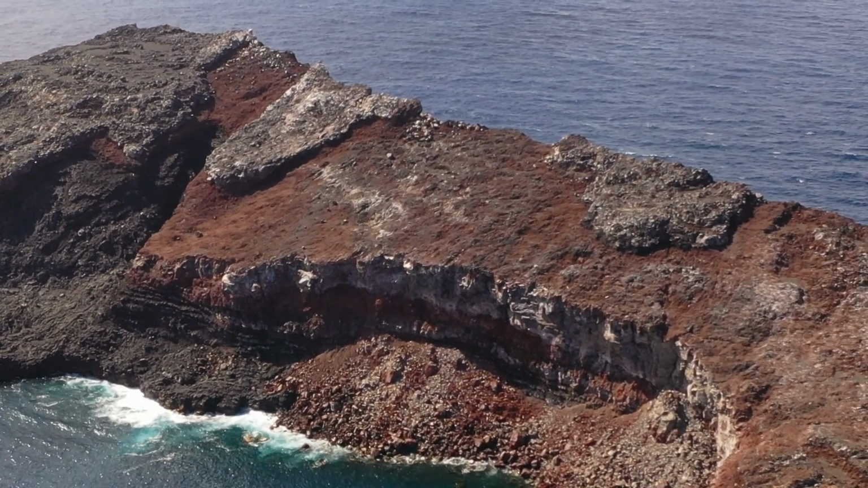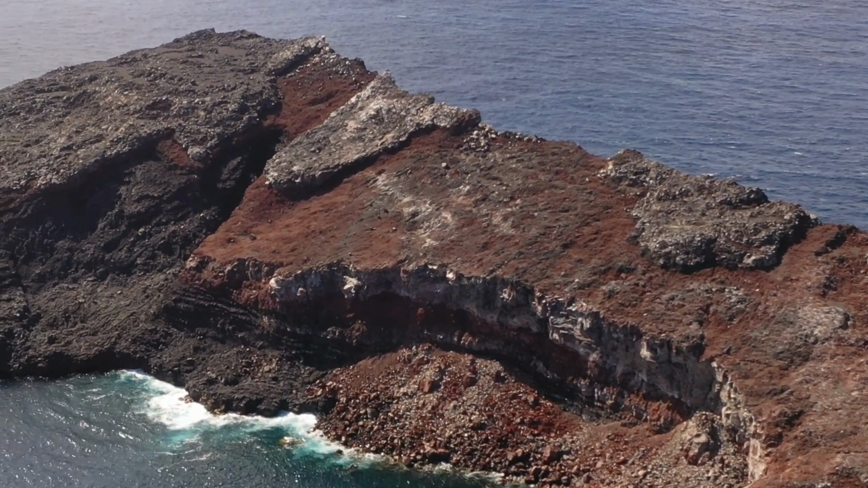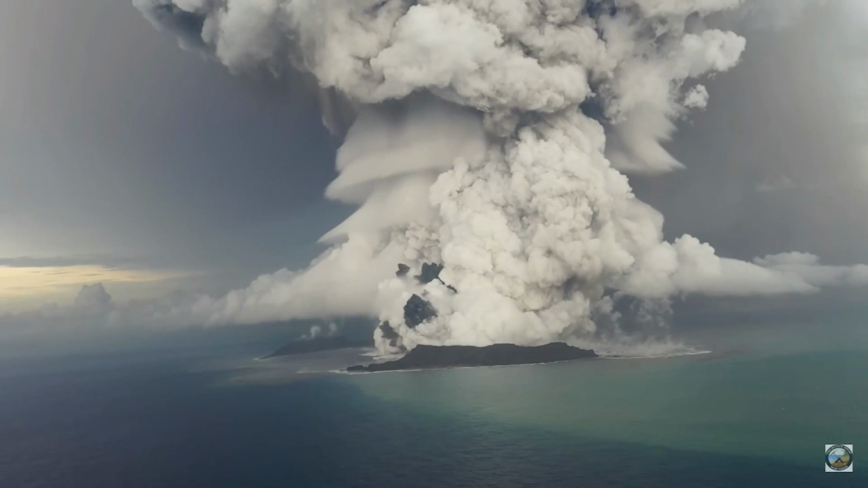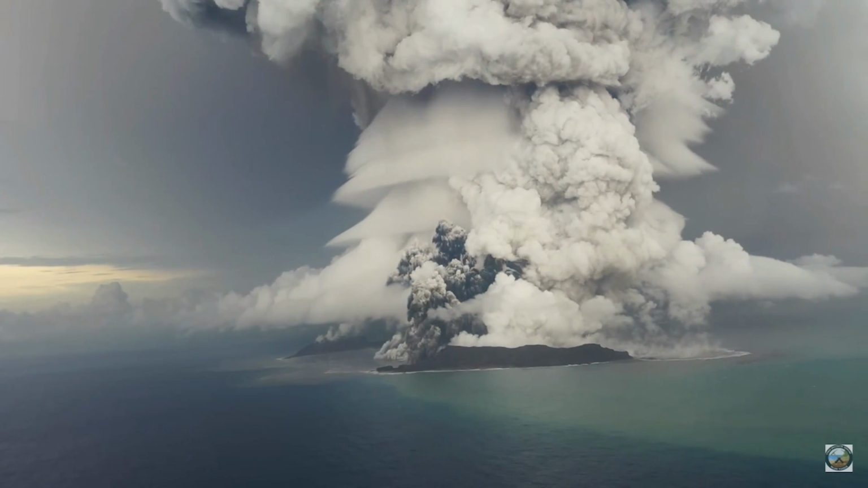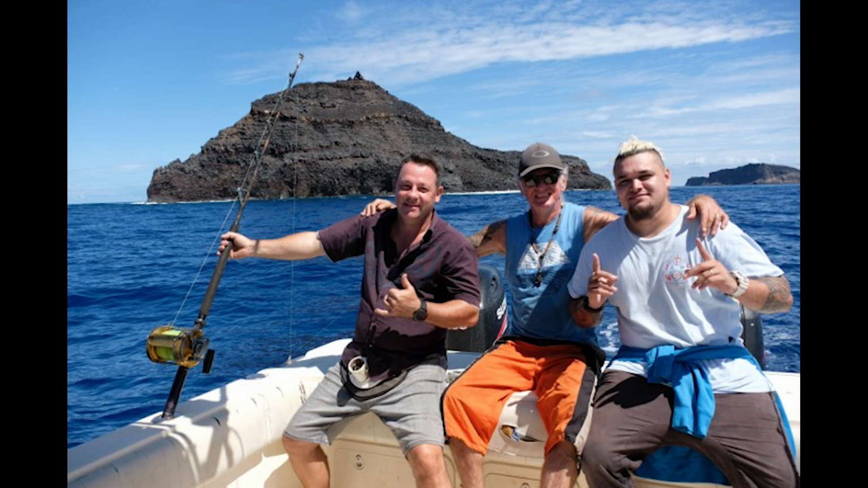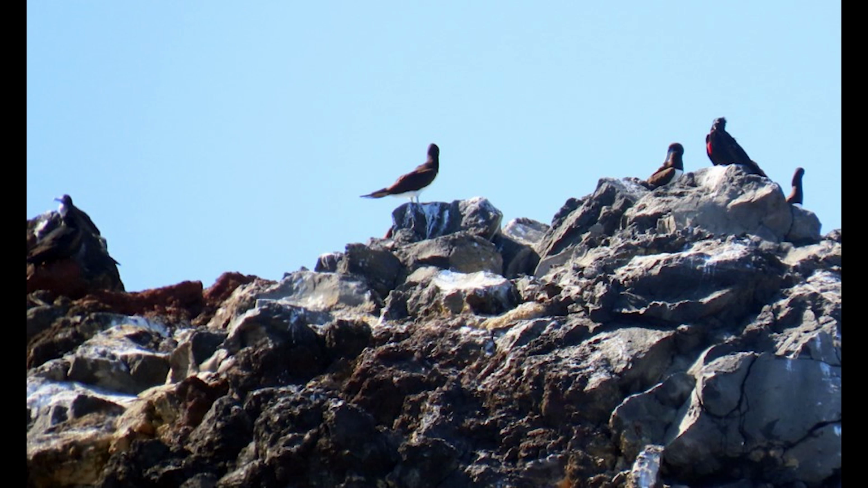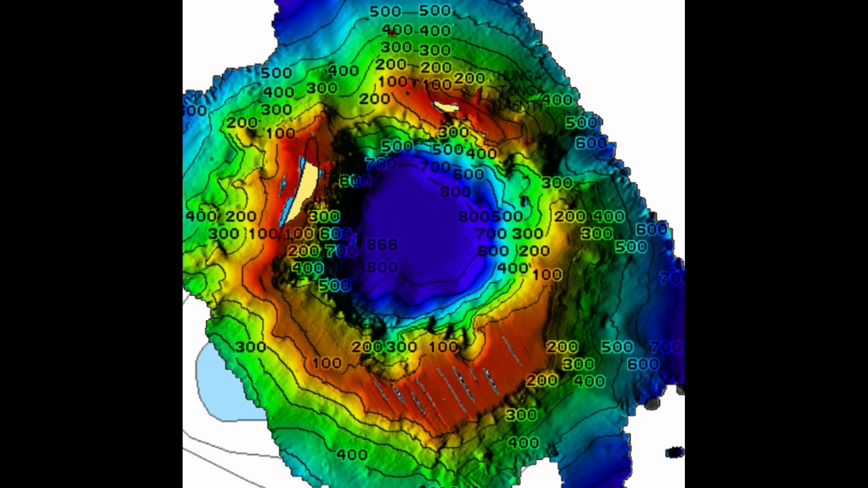Interestingly, no blanketing ash from the January 2022 eruption is seen. That was a very powerful blast not to leave any volcanic ash around the caldera it came from. The swath mapping progressed well, and the team was able to map the caldera floor in 3 days. There was also time for fun, for fishing, for bird watching, and for swimming. But the real work was to map the caldera, and that was successful.